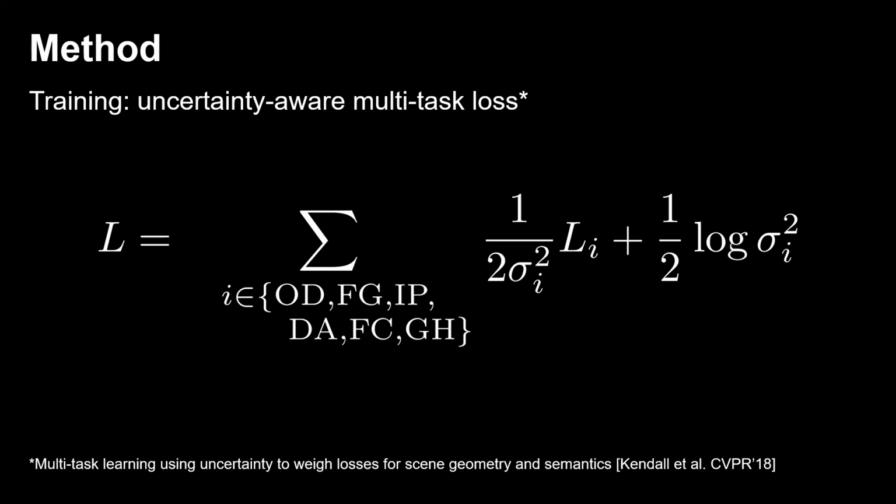The full network is trained end-to-end by an uncertainty-aware multitask loss. It uses the task-dependent uncertainty parametrized by the noise parameter sigma squared to balance the single task losses. Such noise parameters are jointly optimized during training.